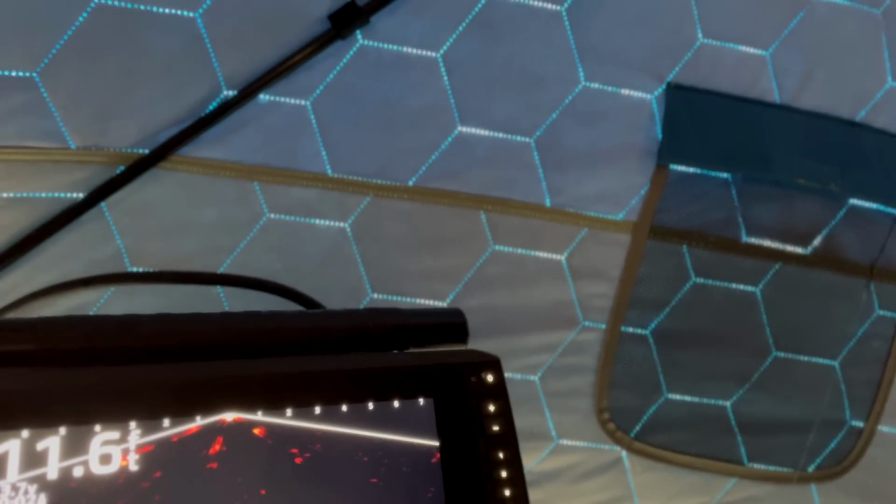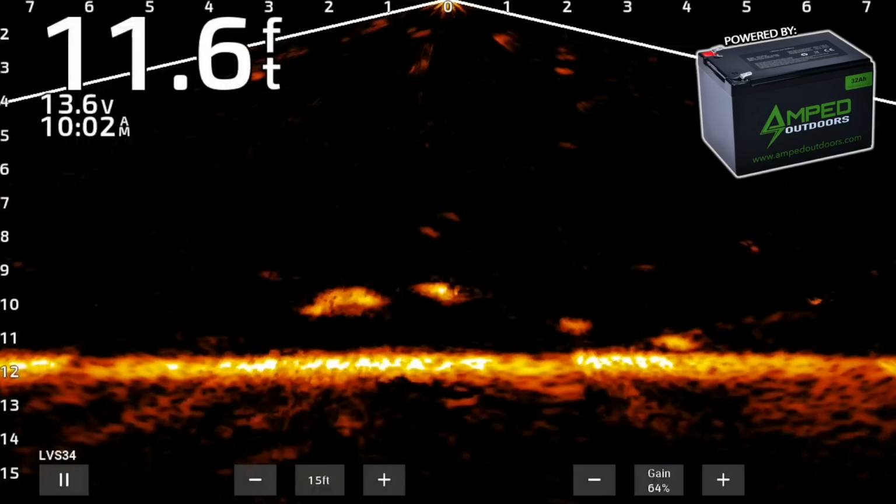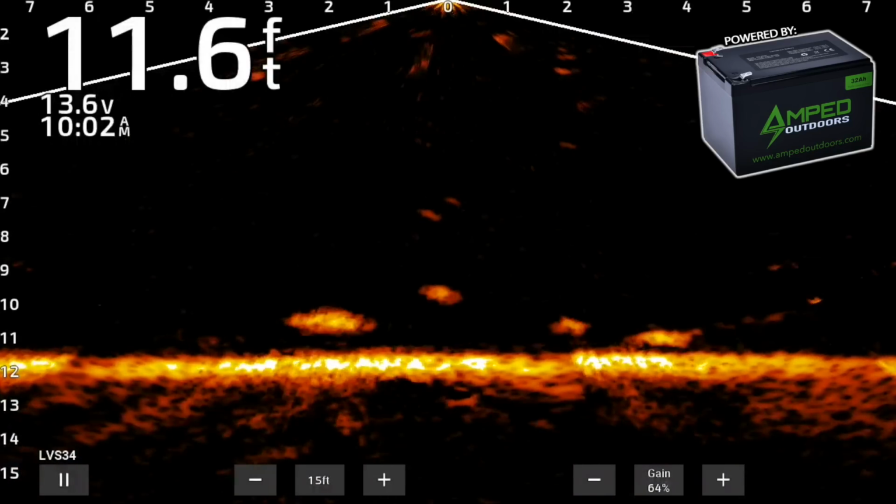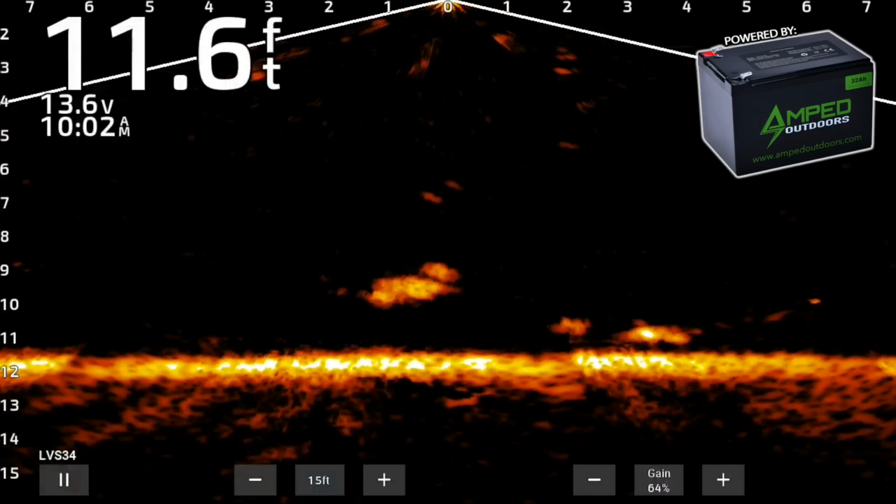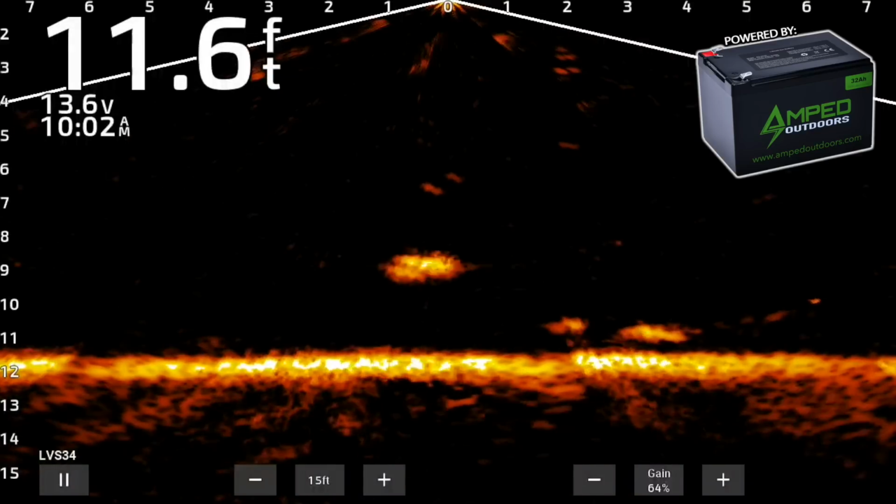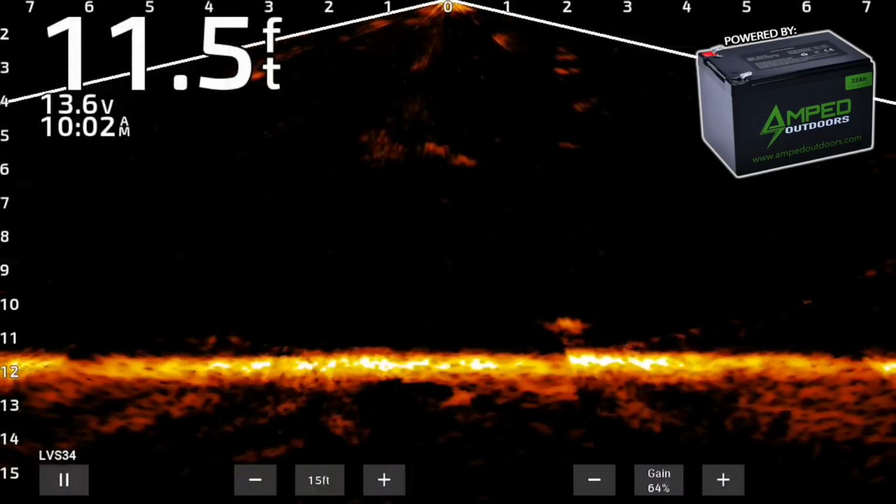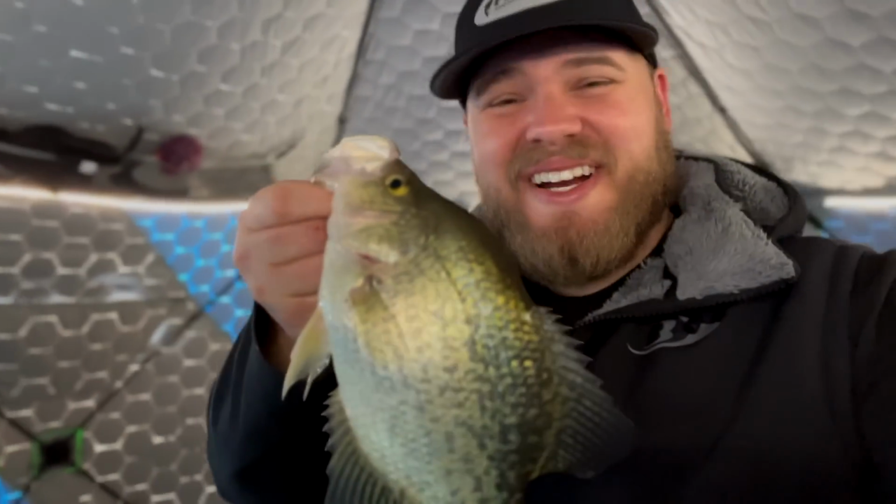Ooh. Maybe I should try to jig that one up. Hold on that thought. Nice crappie. Just kidding. And there's one on the rattle reel right now too.